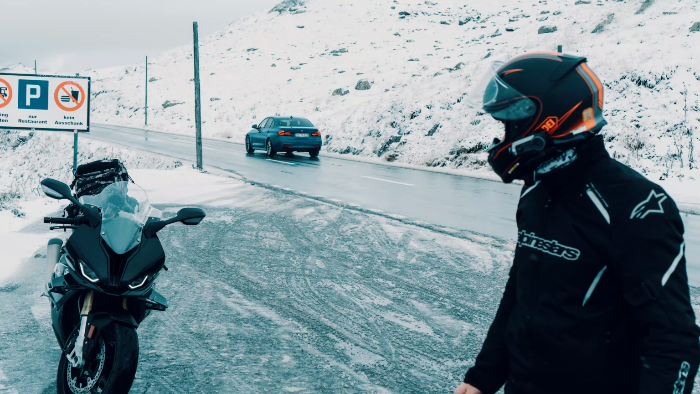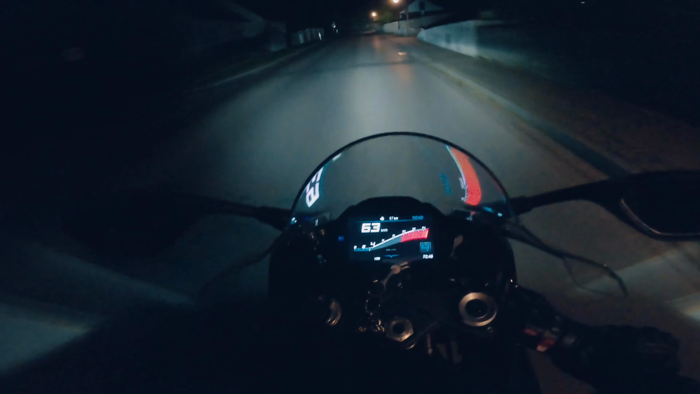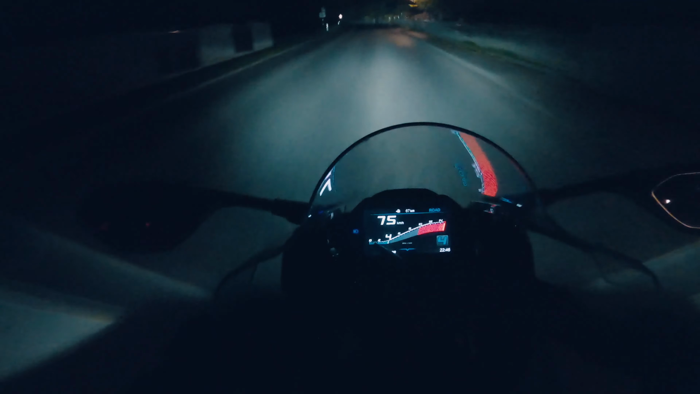So I was the one at the front with my bright LED lights, and he was the one in the back. And this is why, as you can see, headlights on this thing are really special.